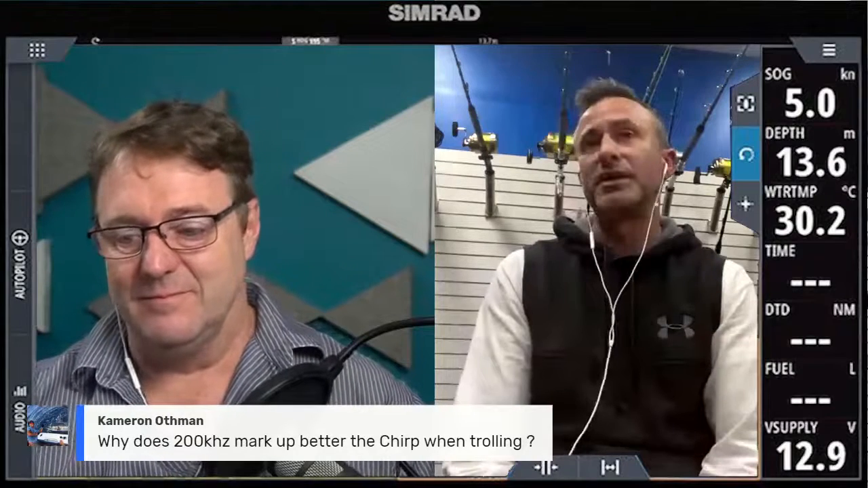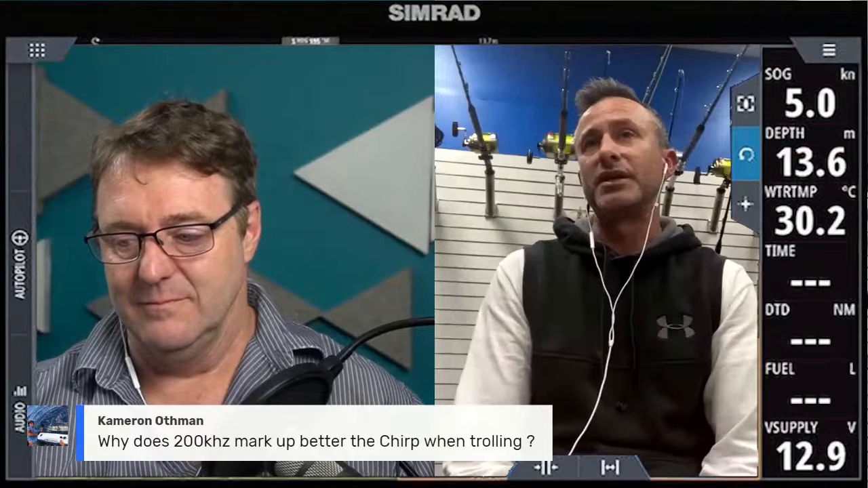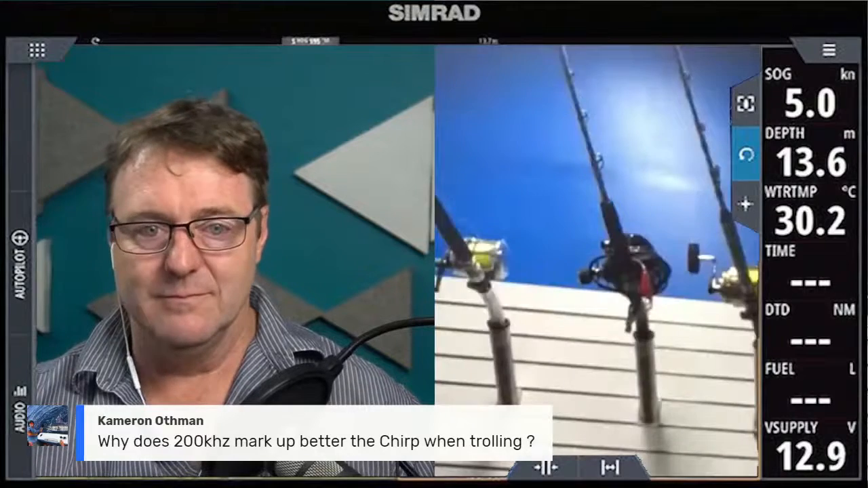No, it's exactly right, and that's the great thing about this Simrad gear. Whenever I get new stuff, I don't read the instructions, and this sounds ridiculous, I'm not an instruction reader. What I like to do is work out what I can about this stuff without actually reading about it.